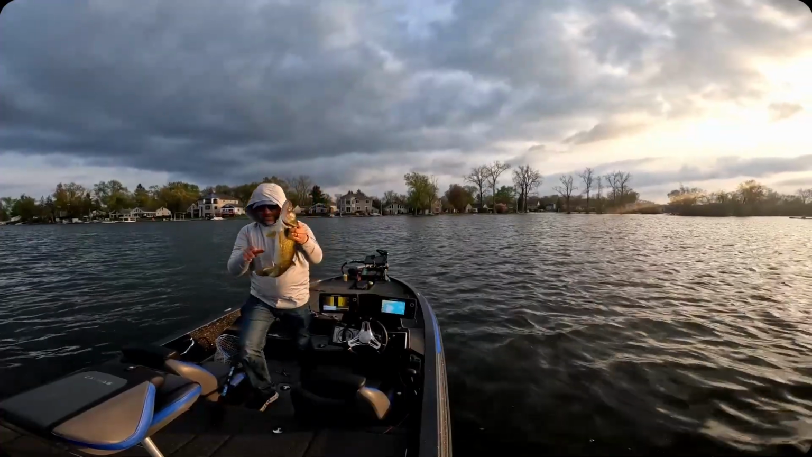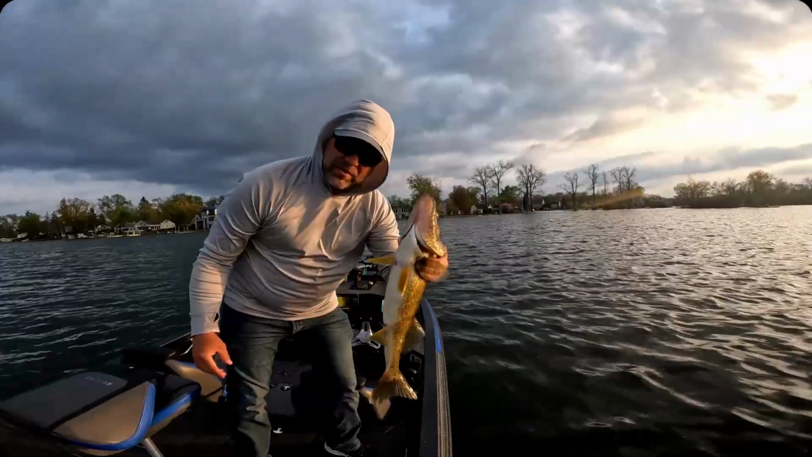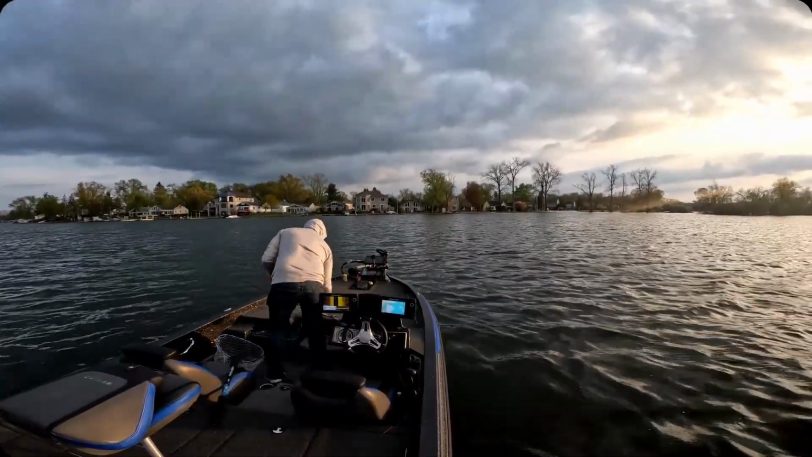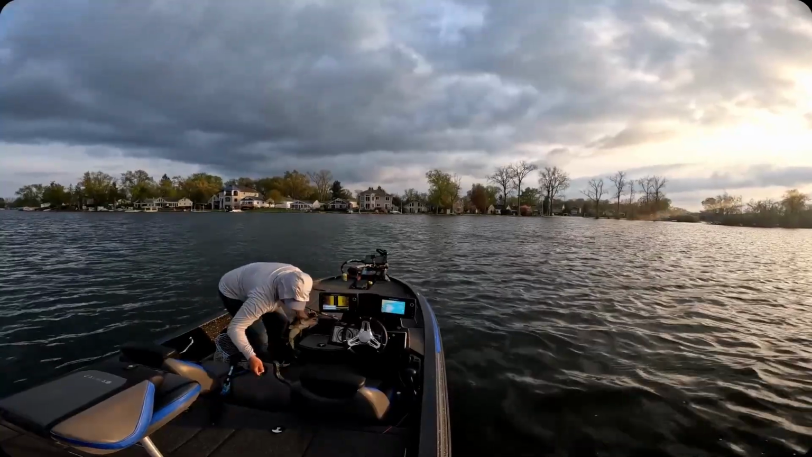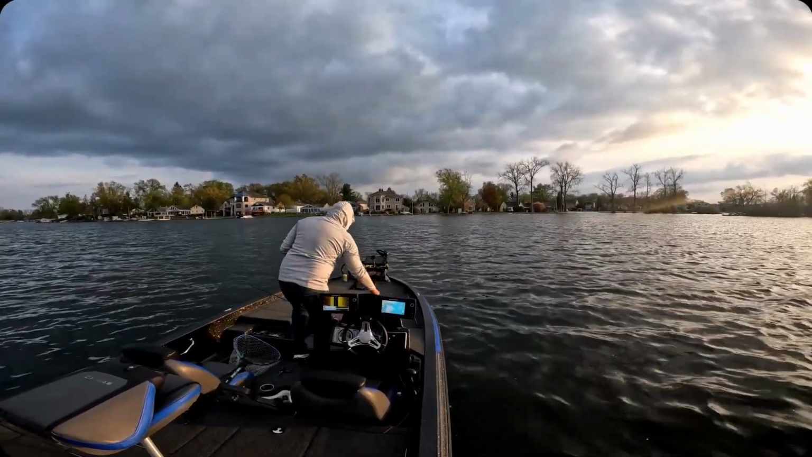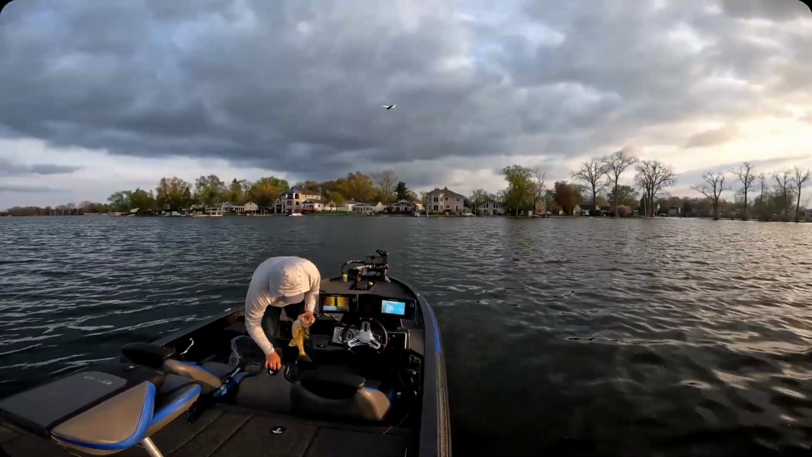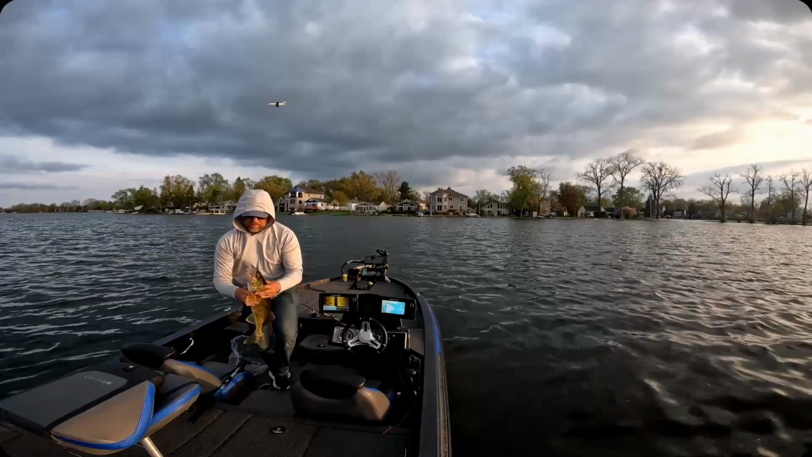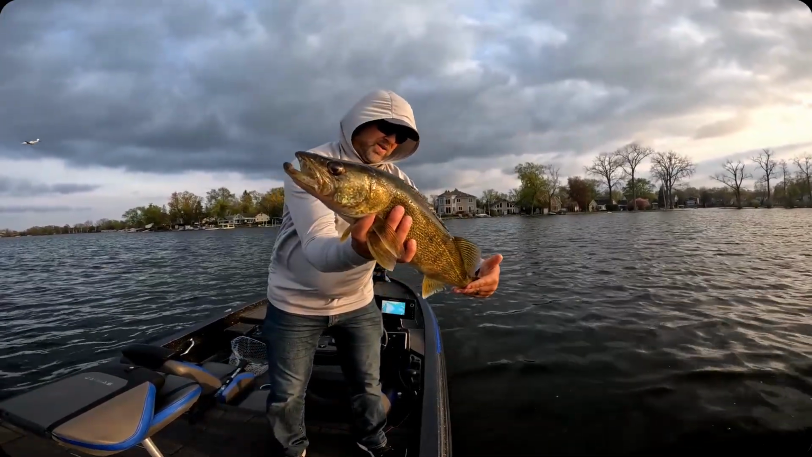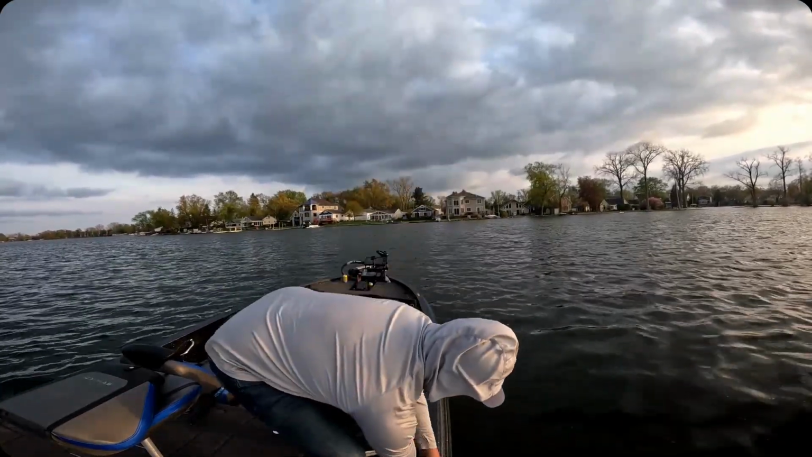That is, that's one I'm going to measure just because. So I think we're going to leave it on that. Big old bronze gold 24-inch walleye.